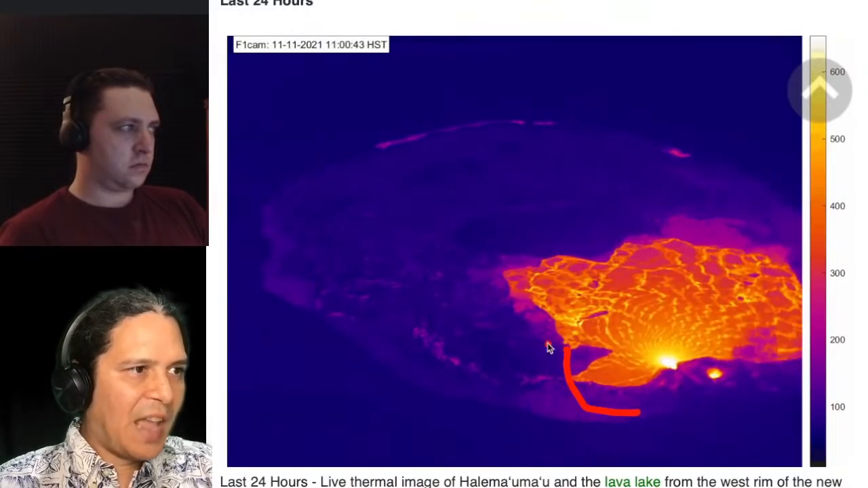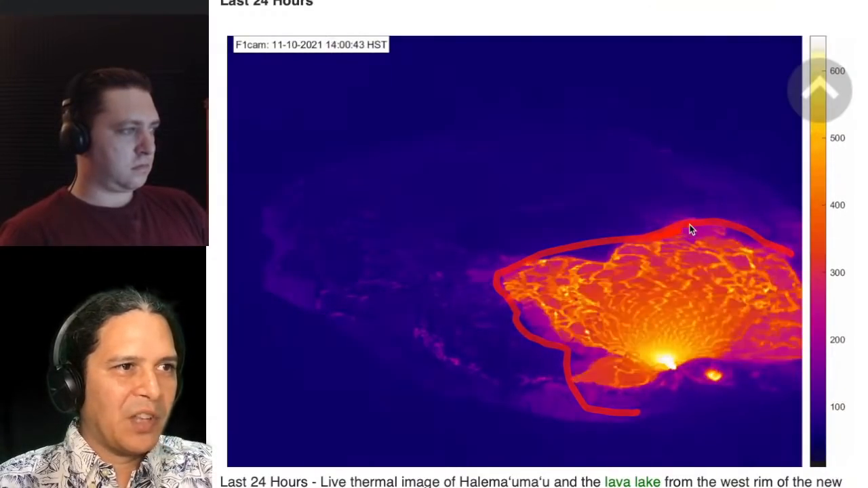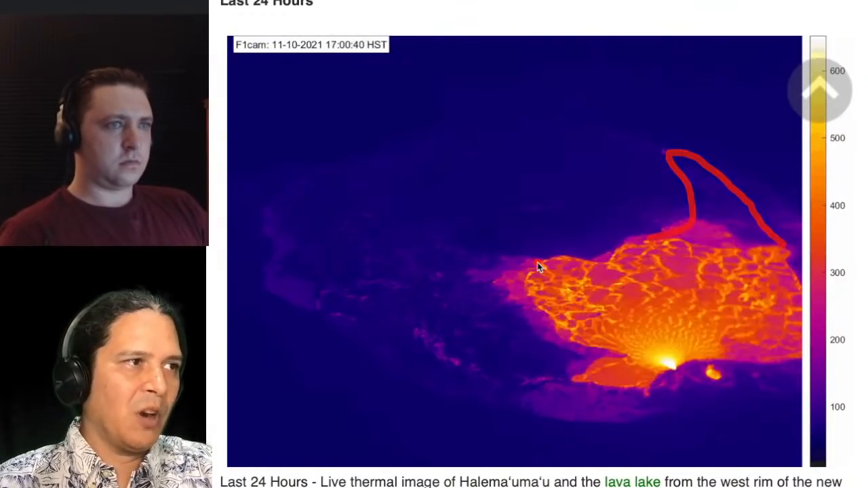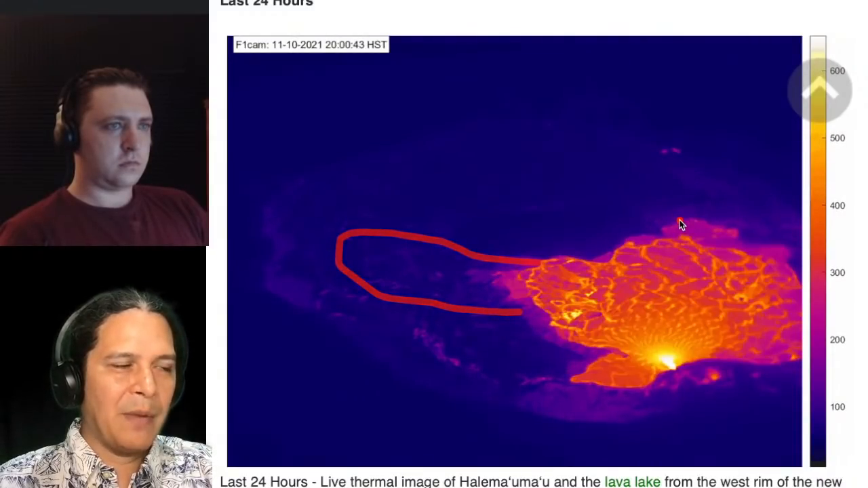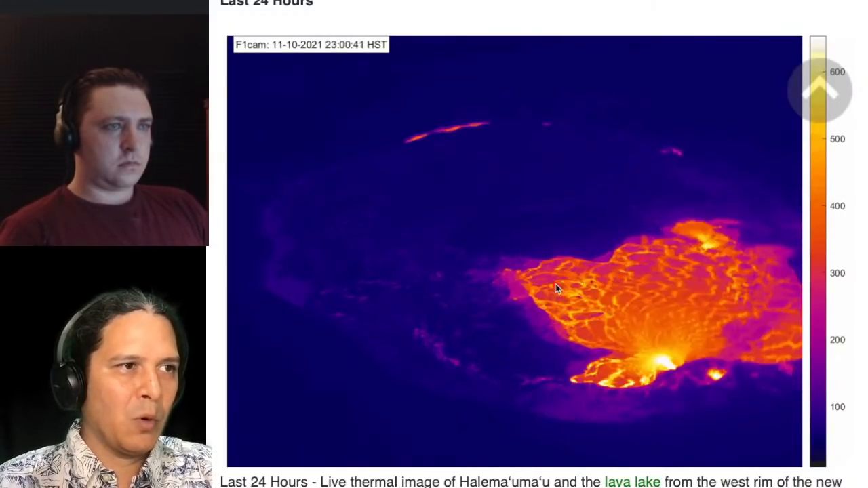So the active surface now is stable, but you may notice that we no longer have this arm that goes off to the south, the southern arm that we used to talk about, and this northeastern arm that we used to talk about that extended further over, like these rabbit ears that came off the lava lake, right? So now it's come back to more of this oval shape.